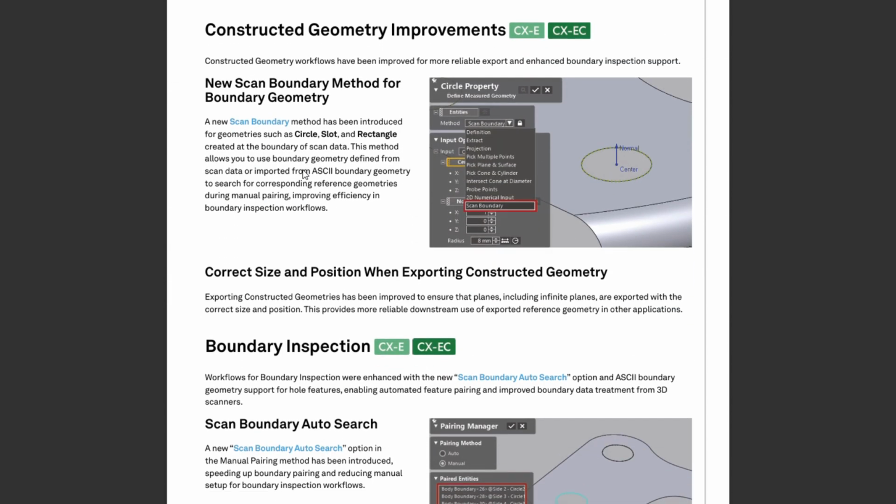We also have improvements to the constructed geometry, and this applies to both Control-X Essentials and Essentials Connect. So everybody with Control-X is getting a lot of these helpful tools and improvements. There is a new scan boundary method for boundary geometry. The scan boundary method has been introduced for geometries such as circles, slots, rectangles, etc. And it allows you to create boundaries of the scan data.